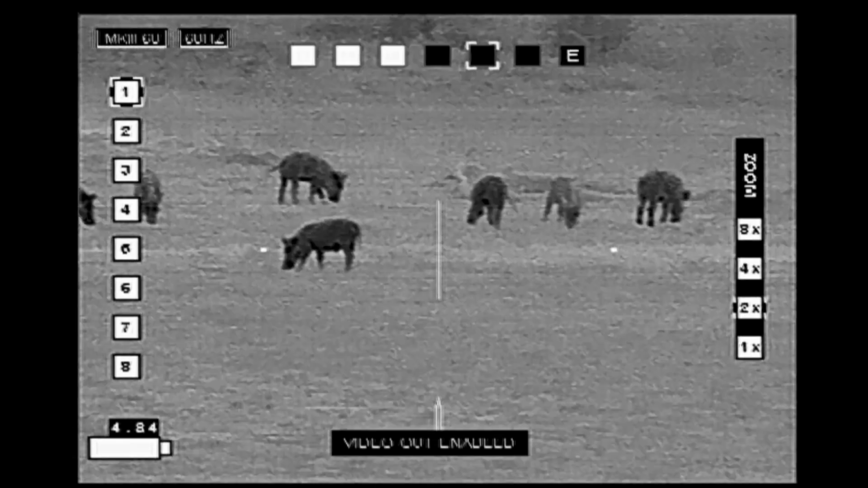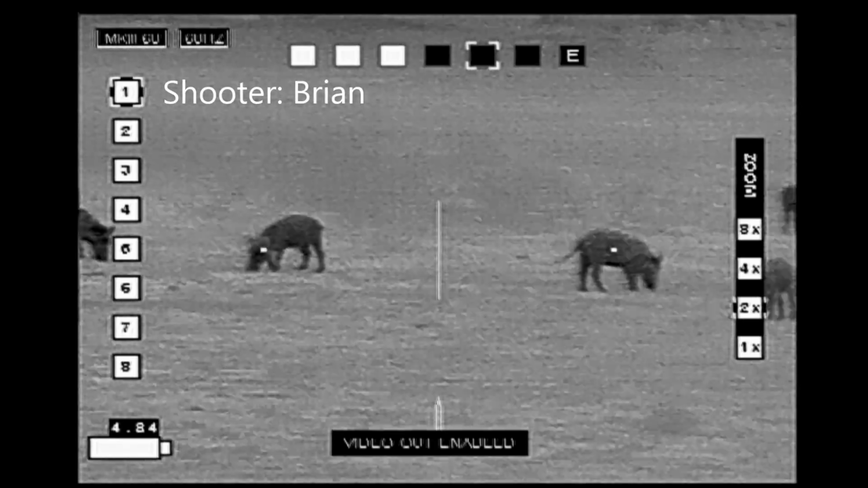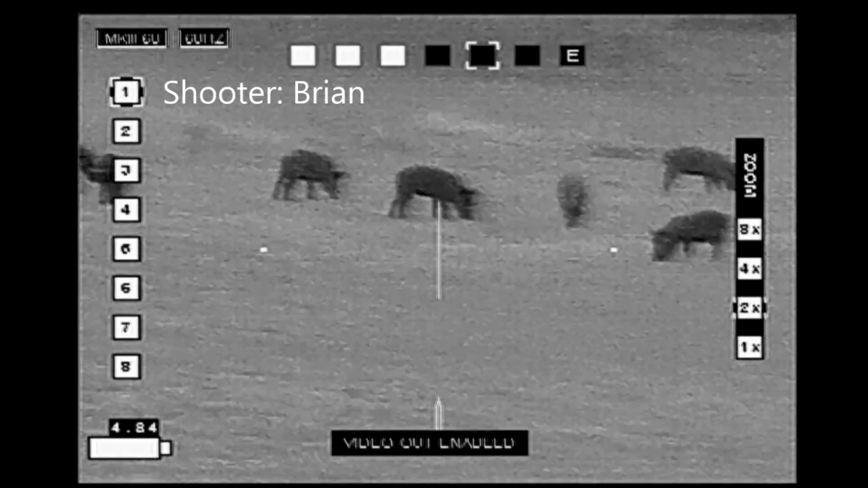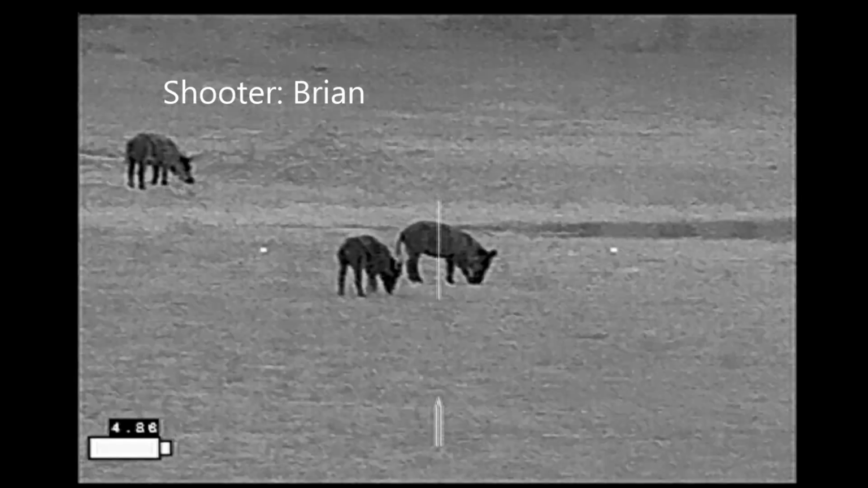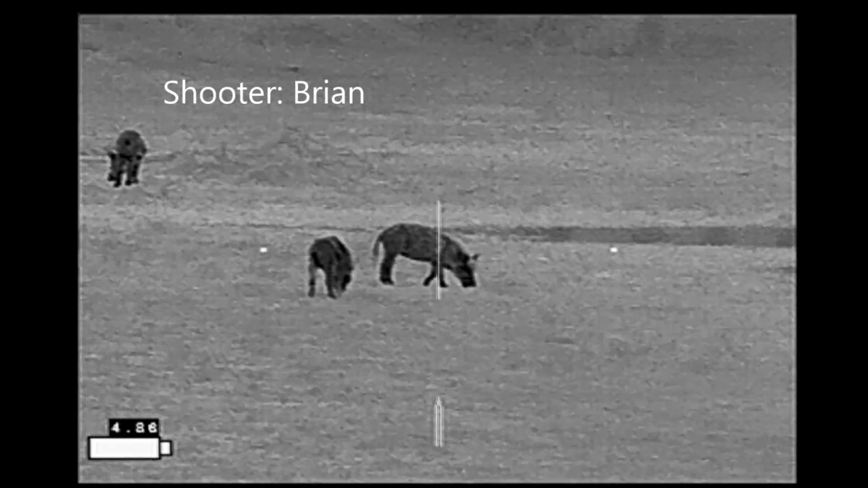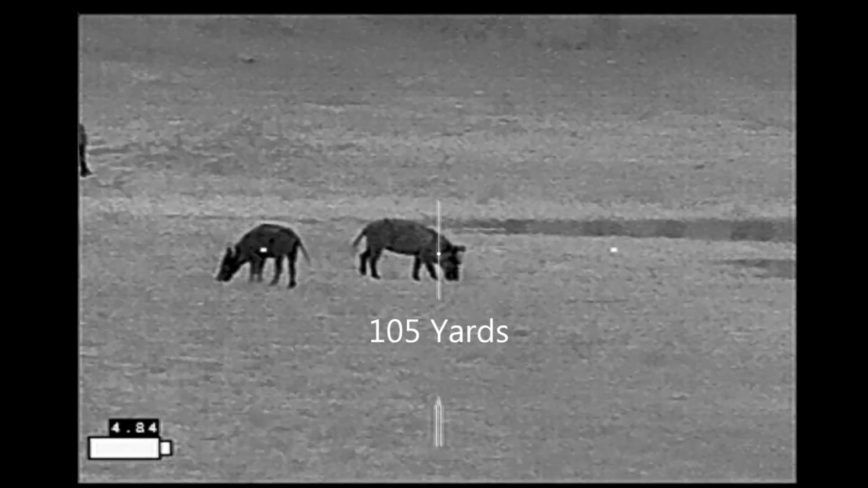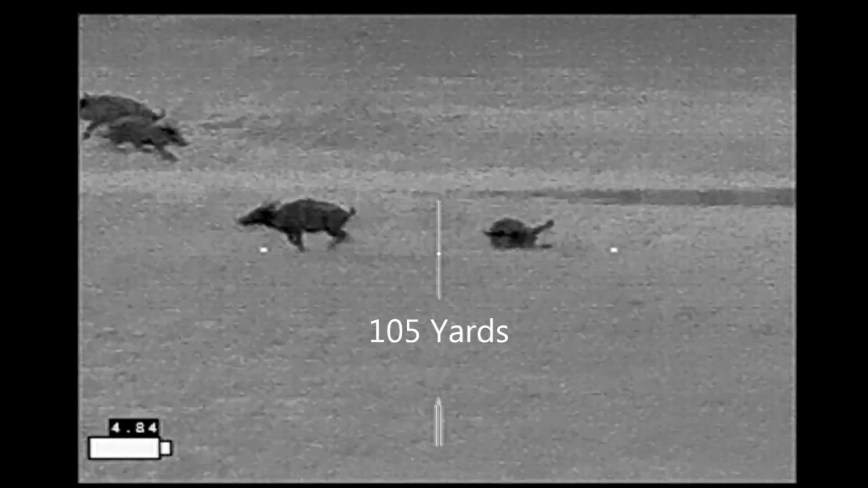Now here's the view from my rifle. Again, I'm set up on the right-hand side, so I'll be taking a target to the right of where Kent was shooting. Shooter ready? Alright, here we go. 3, 2, 1.